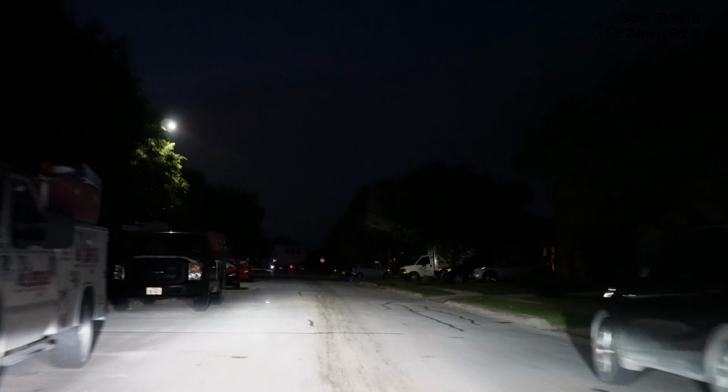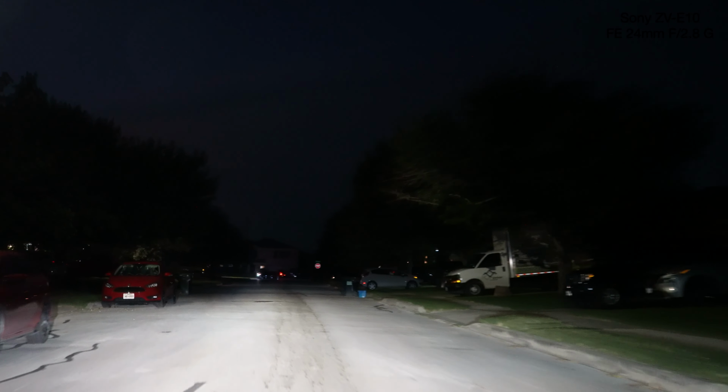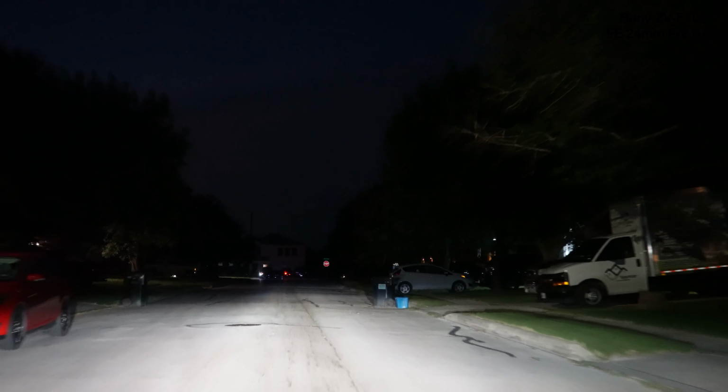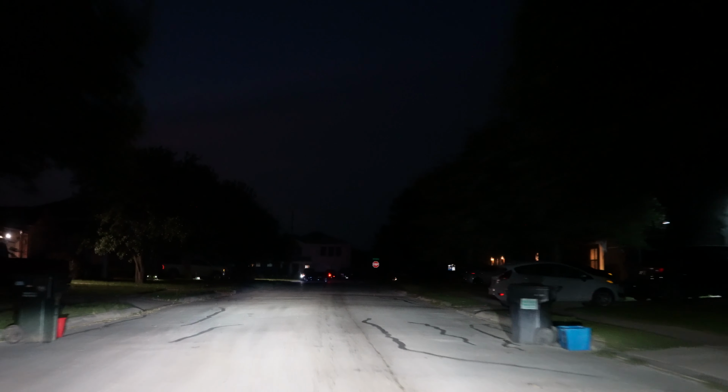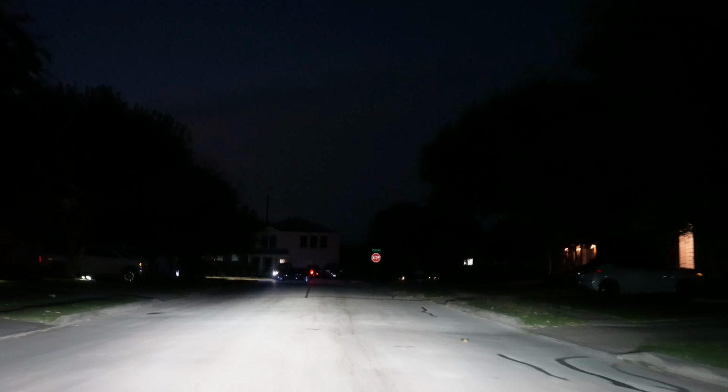So, ISO's at 4,000, and you can start seeing how bright everything is, the road and stuff. Just driving around.